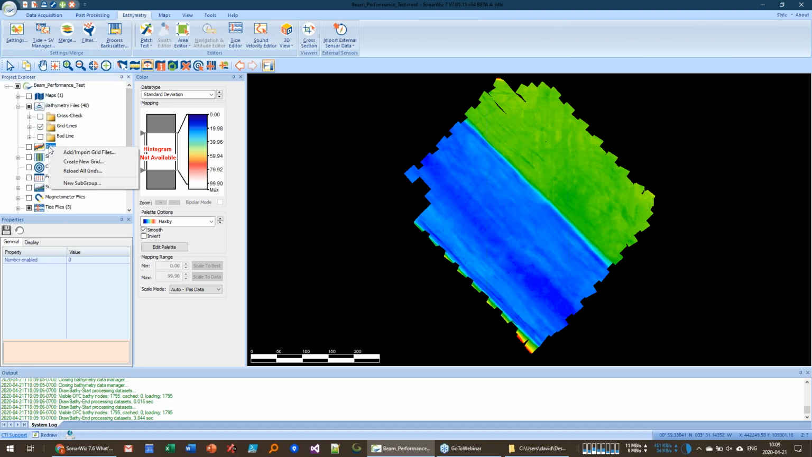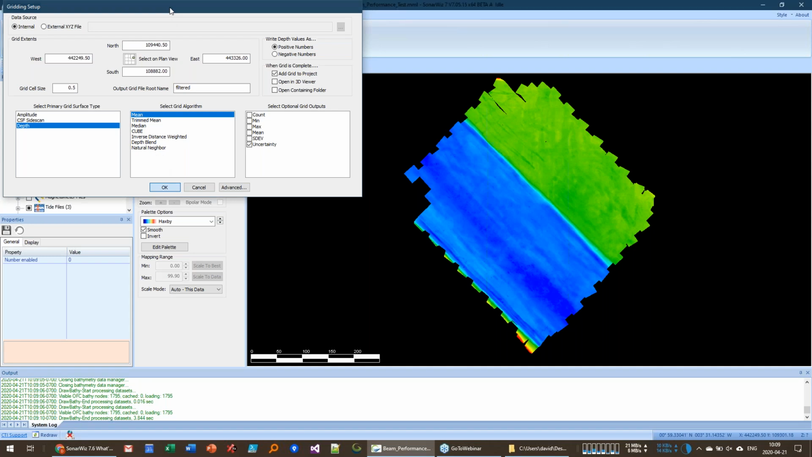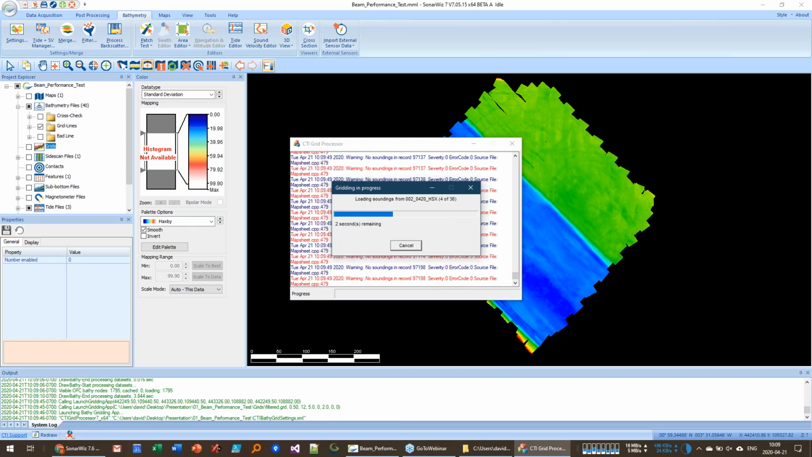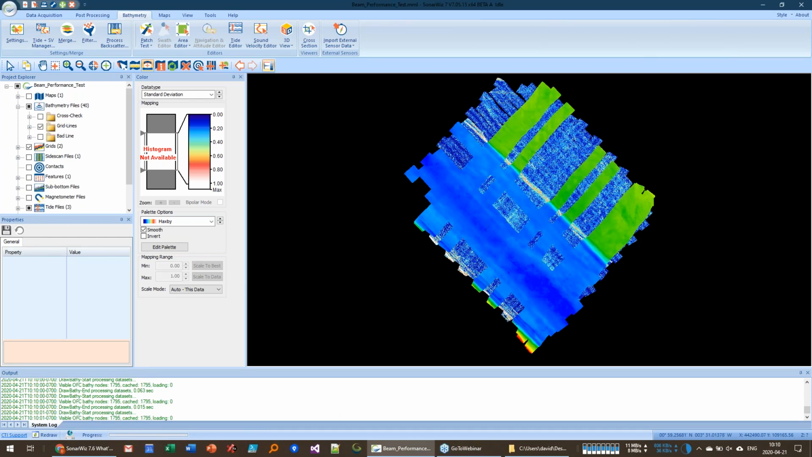And now I'm going to make a reference grid out of this. So I right click here and I create a new grid. It's a depth grid, and this is our filter grid here. And I'm going to create a mean grid and an uncertainty grid. So click OK. Now this is the gridder. It's loading those points. Now I've got my grid.